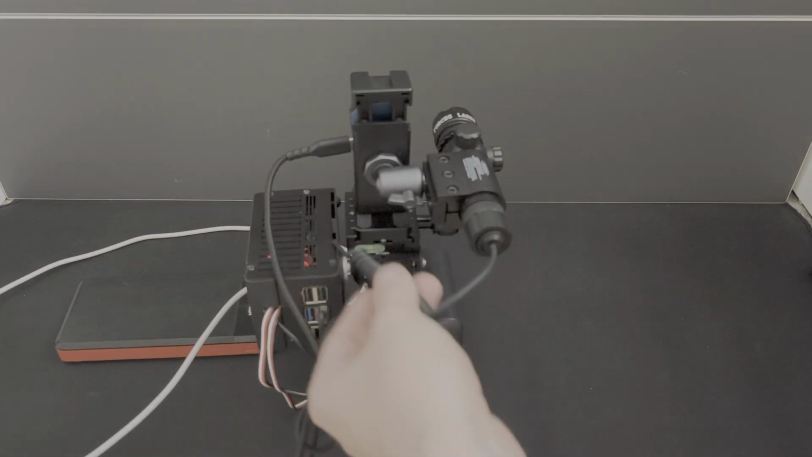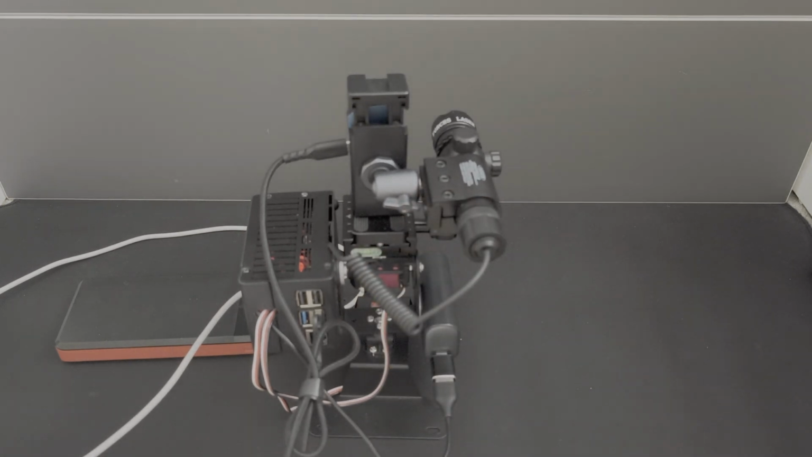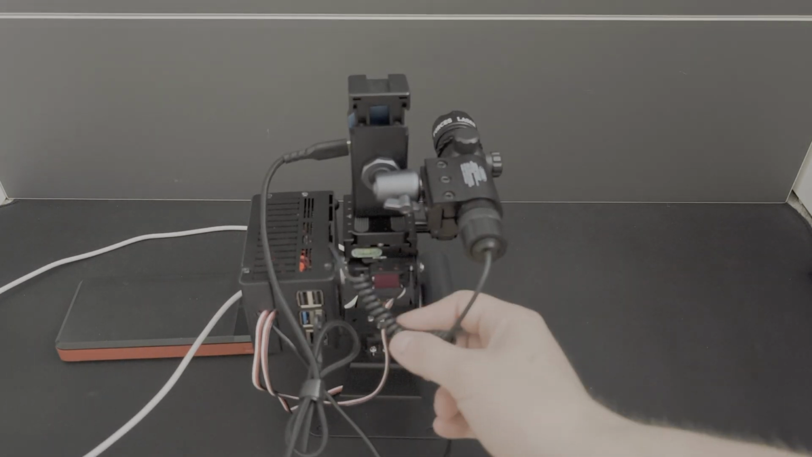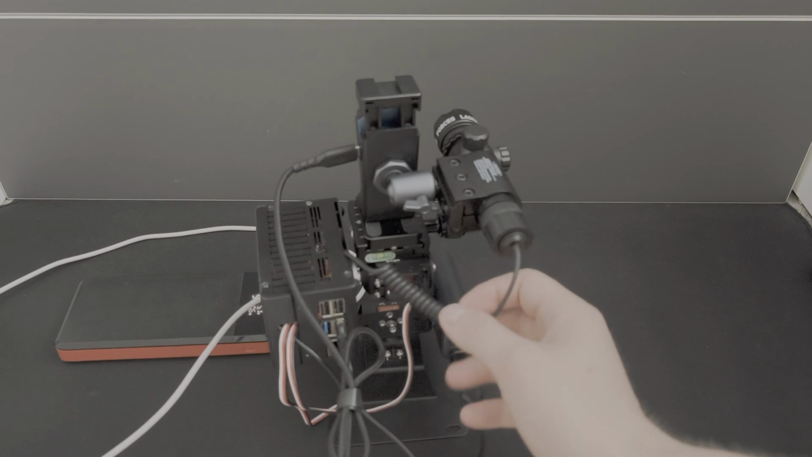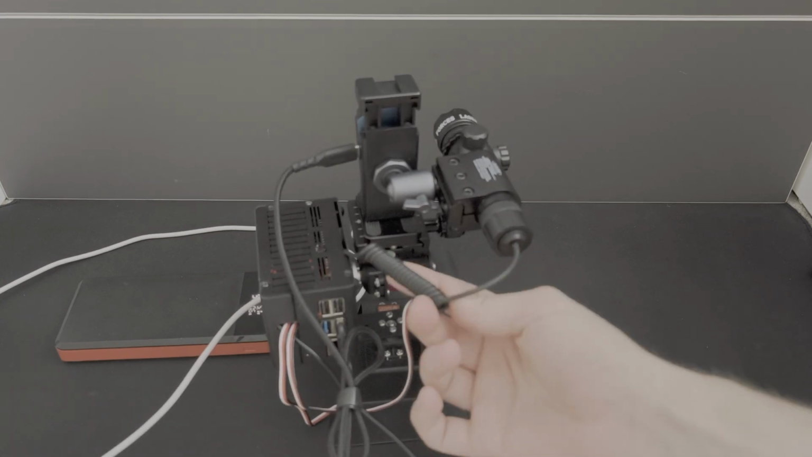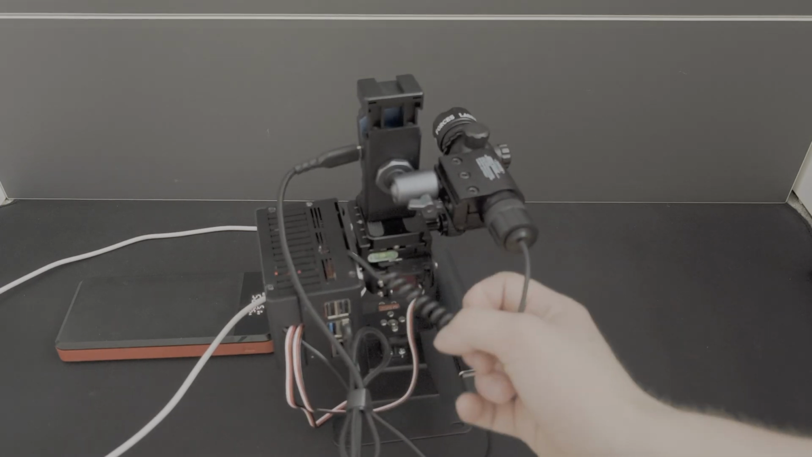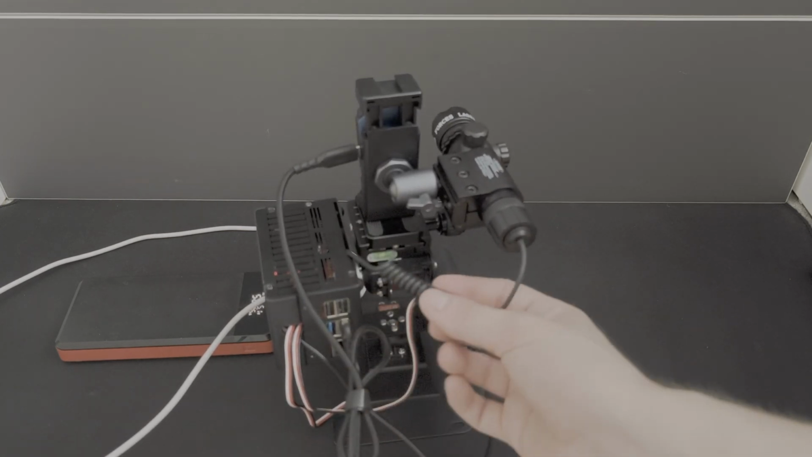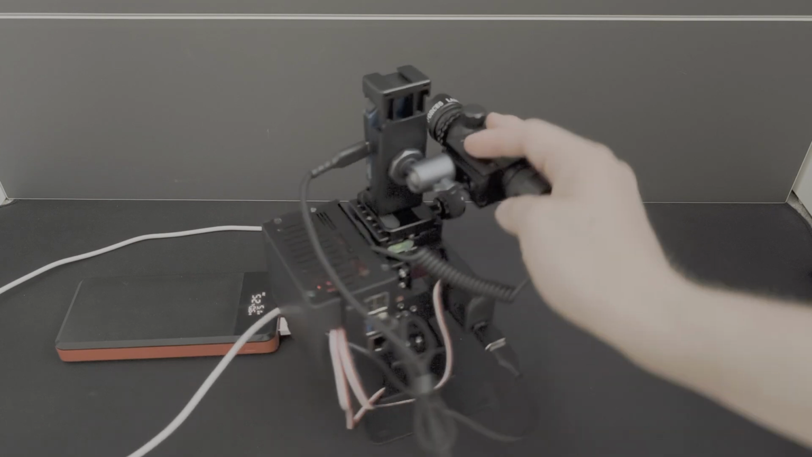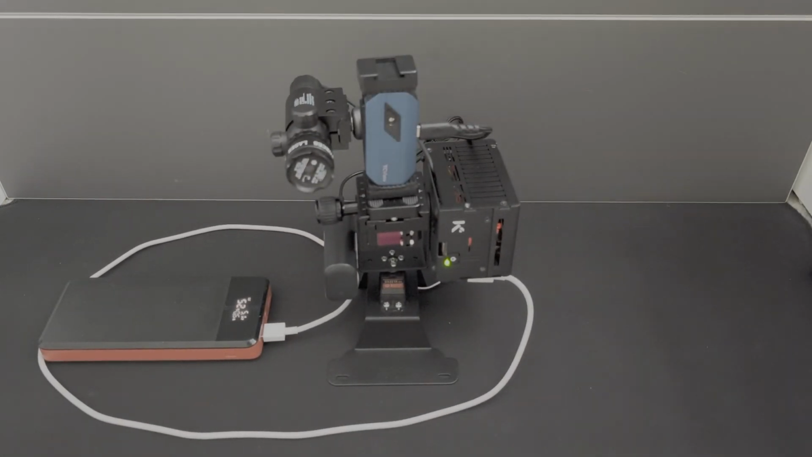And then I've got one cable here which runs from the laser into a MOSFET. Originally this laser was built with a pressure plate. This pressure plate, once clicked, the laser would turn on. So I had to rewire this and connect it to the MOSFET. Now the MOSFET is able to directly control the laser, turn it on and off when I press a button on the graphical user interface.